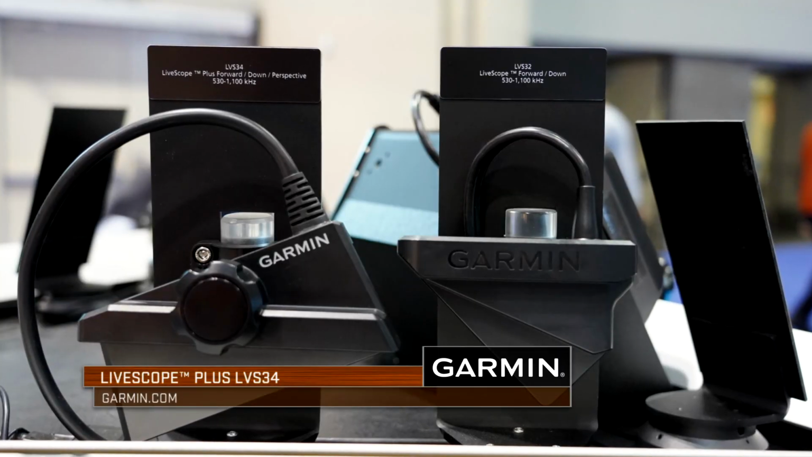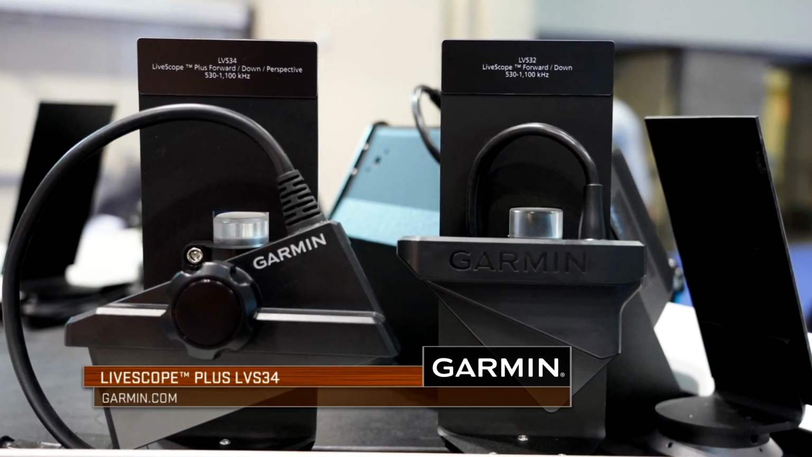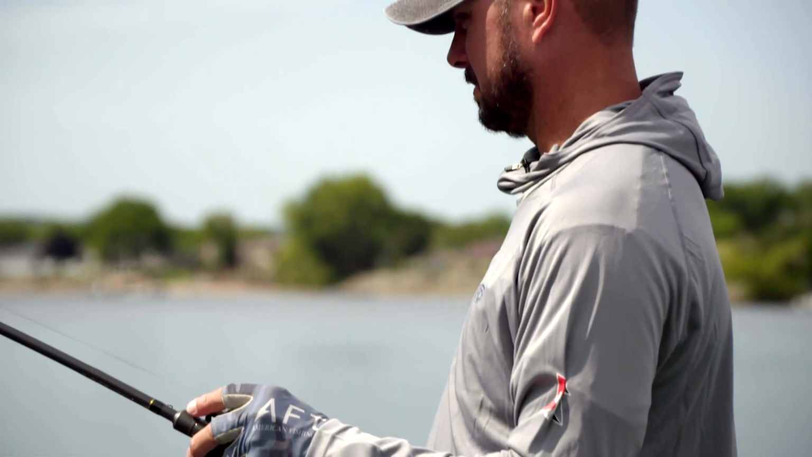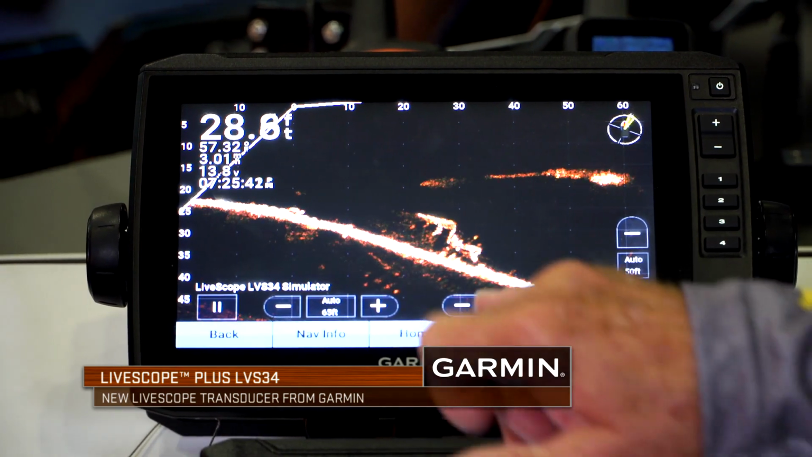There's a lot of talk right now about something from Garmin, the 34 Plus transducer. What it's done is it's kind of taken the place of the original 32, the LiveScope transducer. And I've been one of the lucky guys that's been running it for a while. And in the beginning when it came out, you're like, well, how can it be better than LiveScope? It really is. So, I mean, the biggest thing about the LVS 34 is just the clarity.